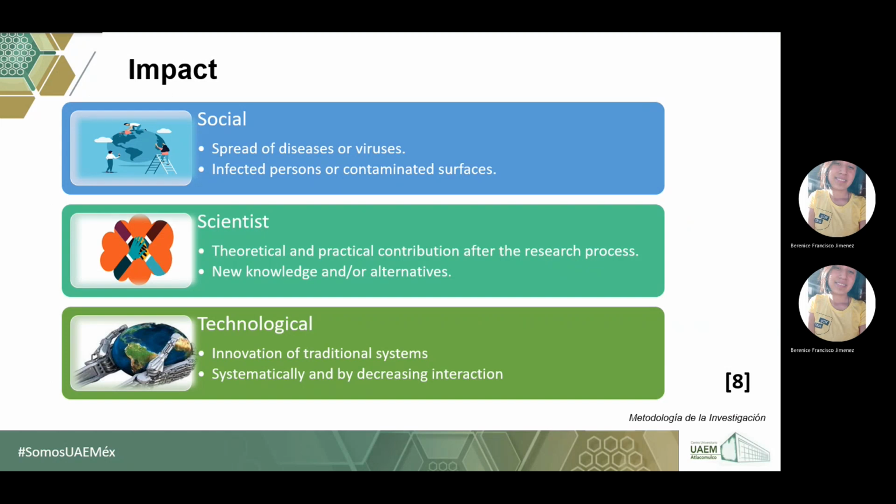With the impacts, we have the social, scientific, and technological. From the social side, the disease of virus infects people and contaminates surfaces. The scientific impact is the theoretical and practical contribution of the research project. And there are new alternatives and, from the technological impact, innovation in traditional systems and decreasing interaction.